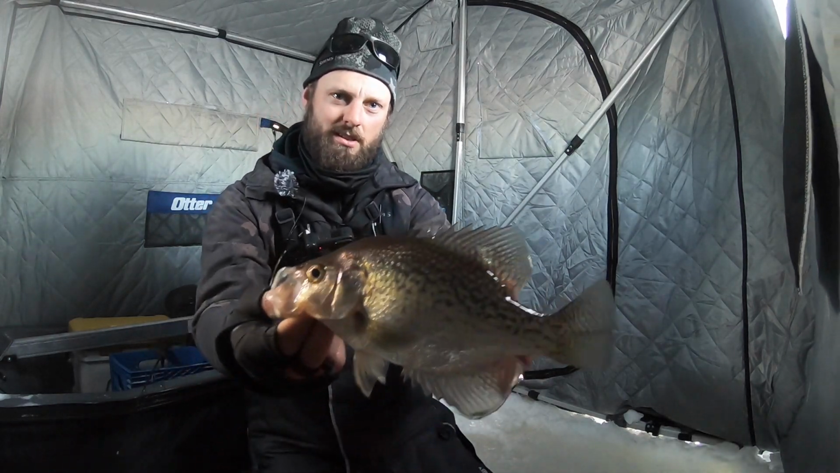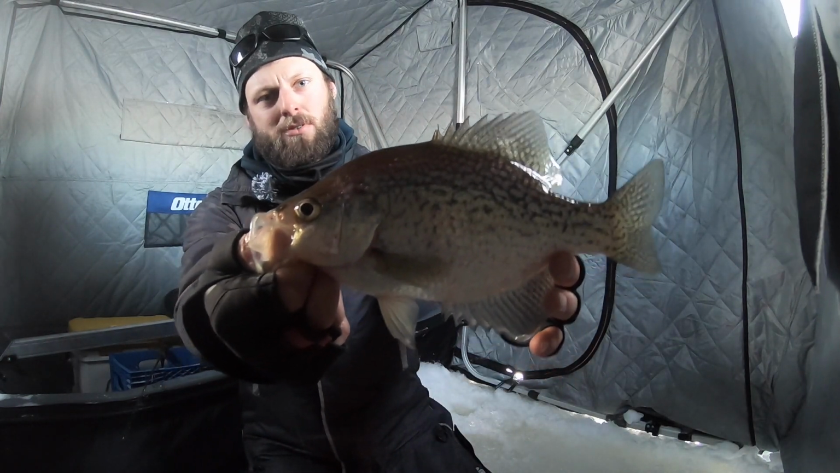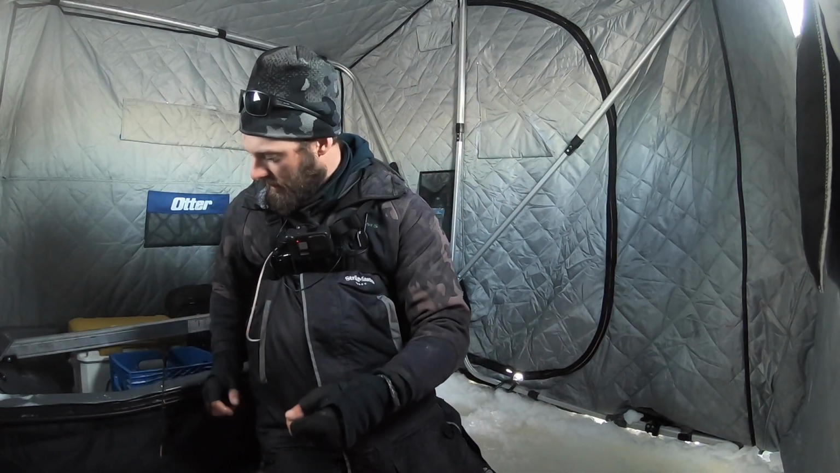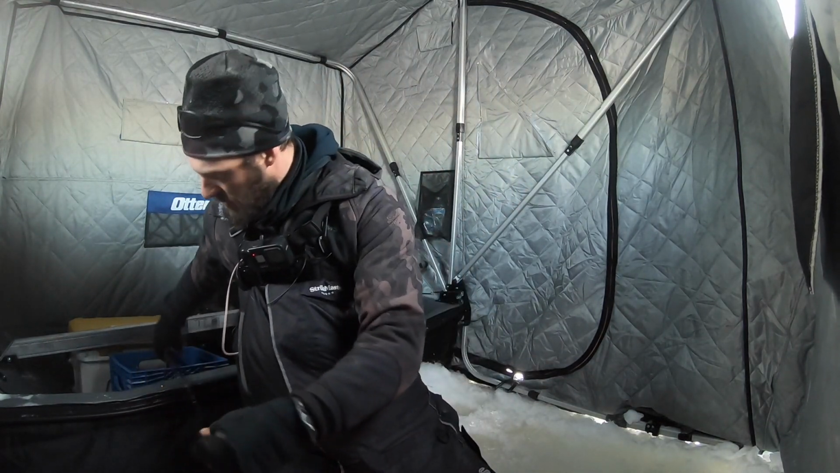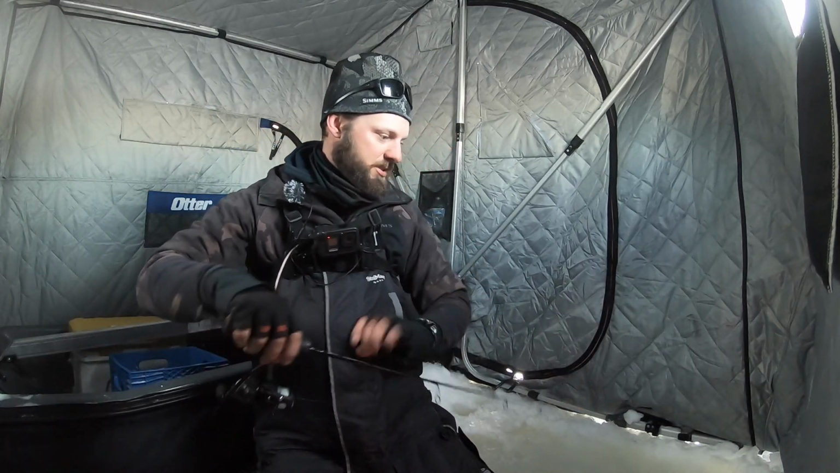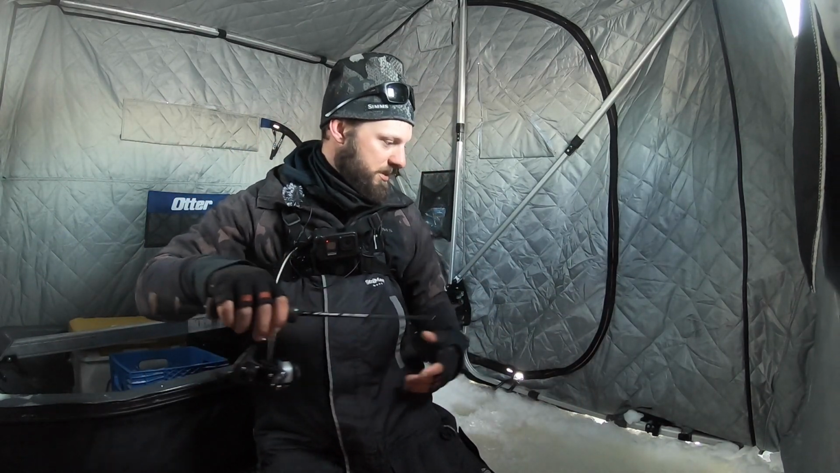Smoking that little Wonder Bread this morning. There we go. Not a big one. Nice keeper if you're going to keep some. That's kind of a lot of the size fish in this lake. It doesn't have a lot of huge fish, but a lot of just really nice quality fish overall.